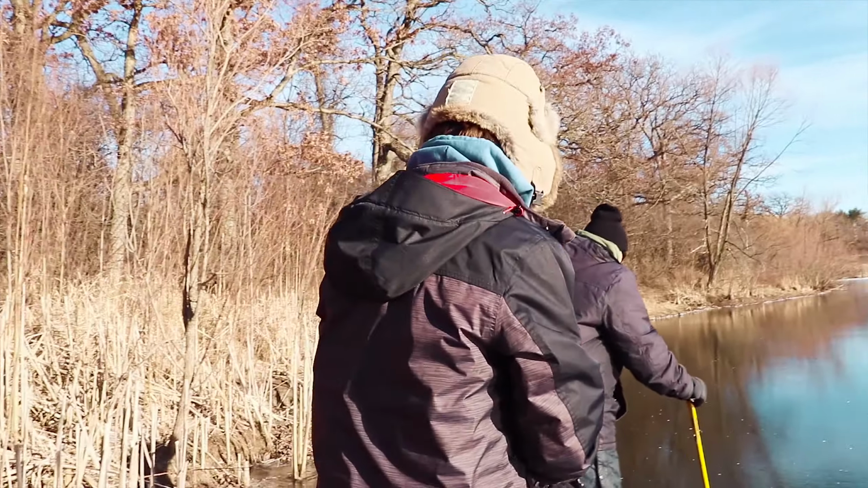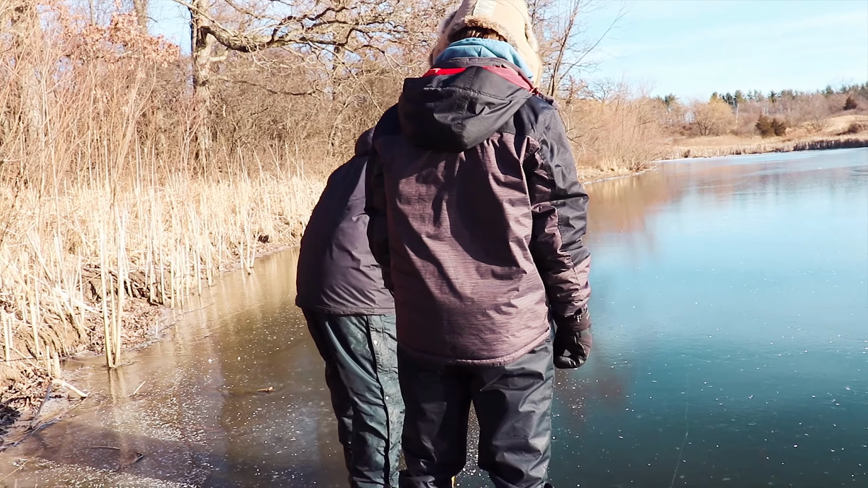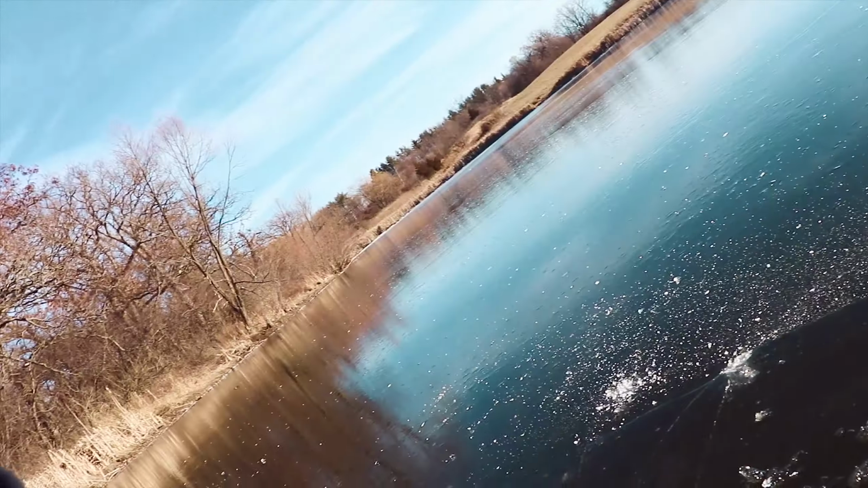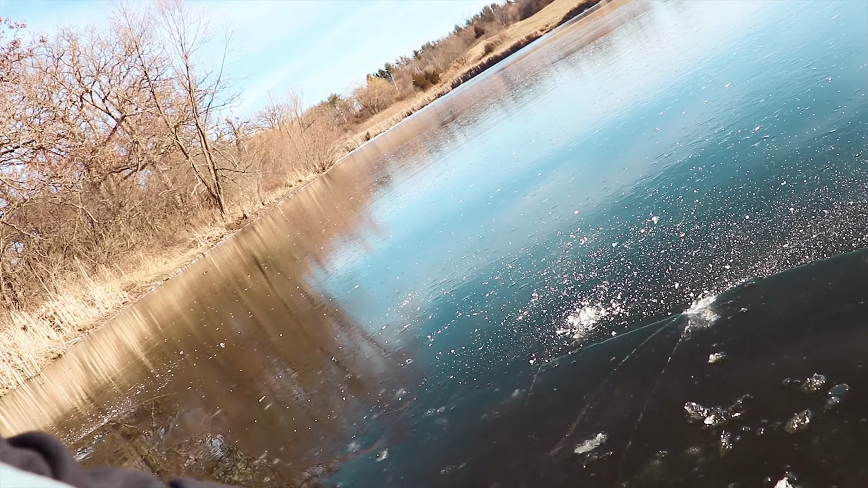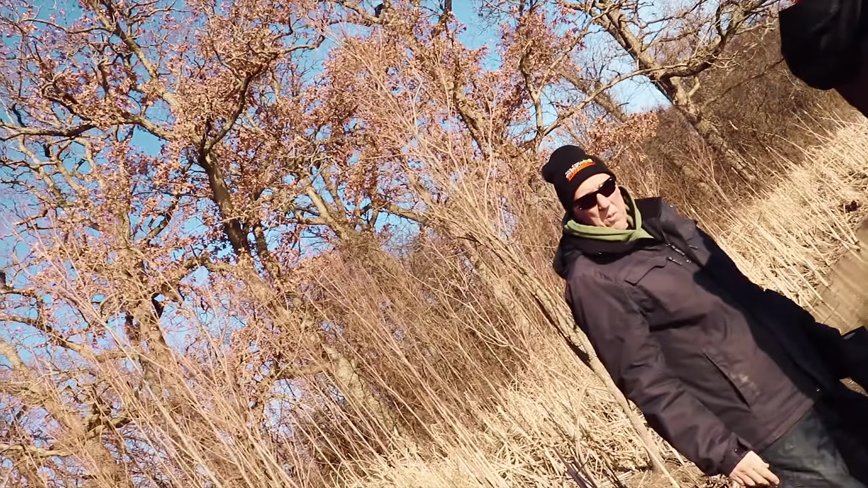All right, Trevor, what are your thoughts? No, it's not 2 inches. Are you kidding? When I drilled this hole right here earlier, it was like 2 inches, but here, look, if you put your hand like, it's pretty sketchy for as warm as it is. I don't feel like going swimming.